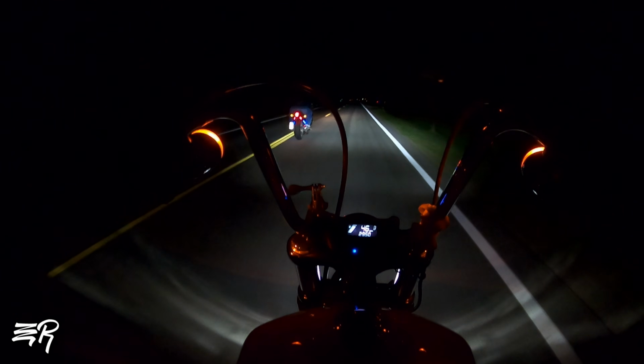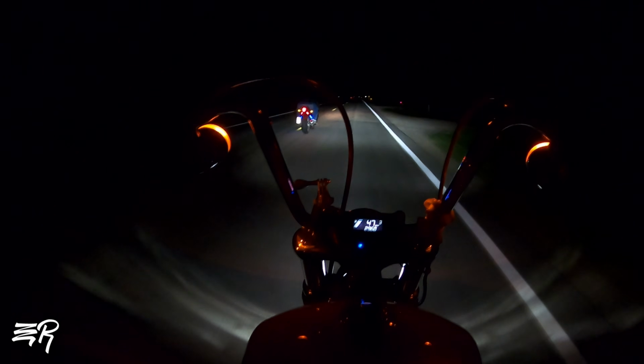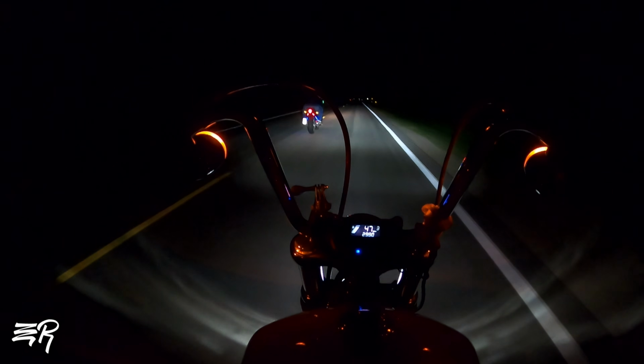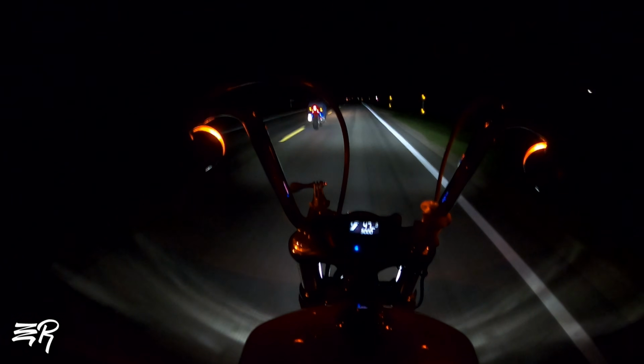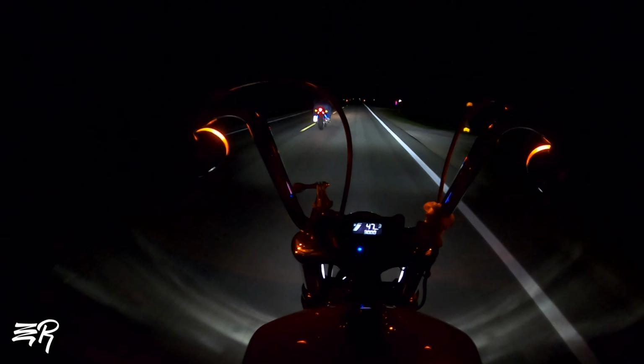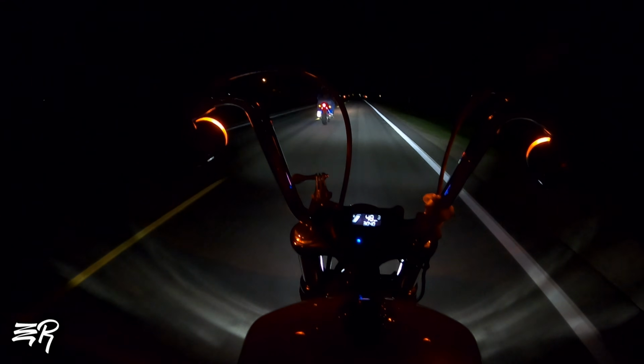One thing I don't want to leave out is the rush and excitement that night riding brings. It's kind of like a roller coaster to me. The risks are a little bit higher, your senses are heightened, your head and eyes are looking around all for hazards and everything that happens at night. And honestly, for me, it makes it all the more fun in a risky kind of way.